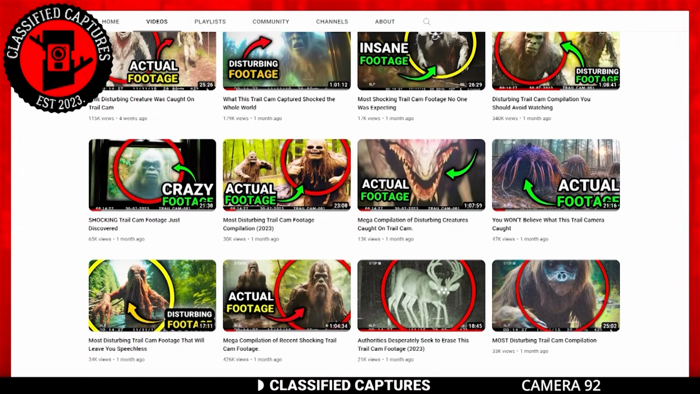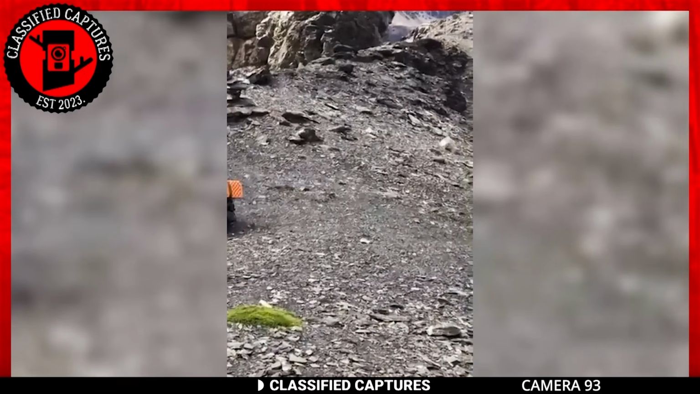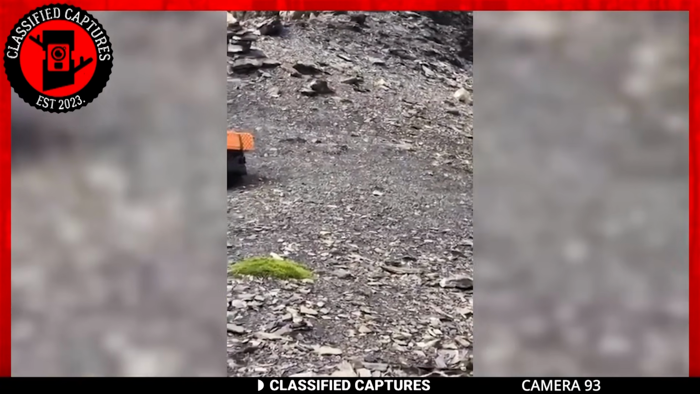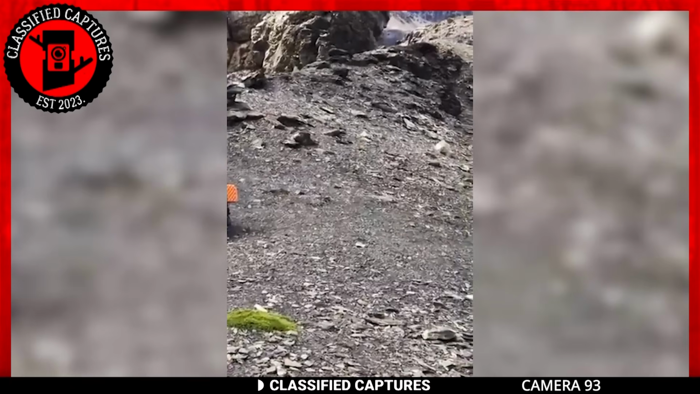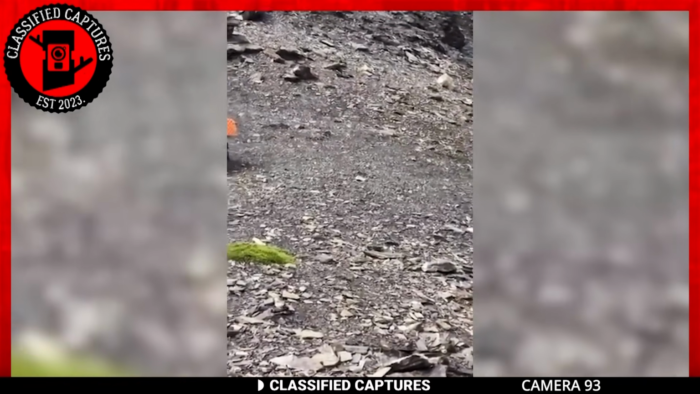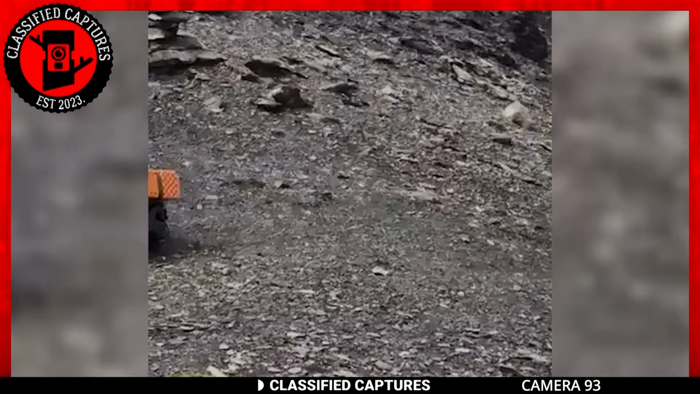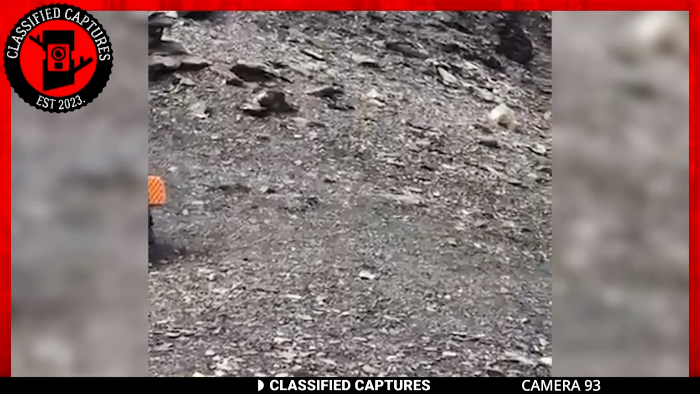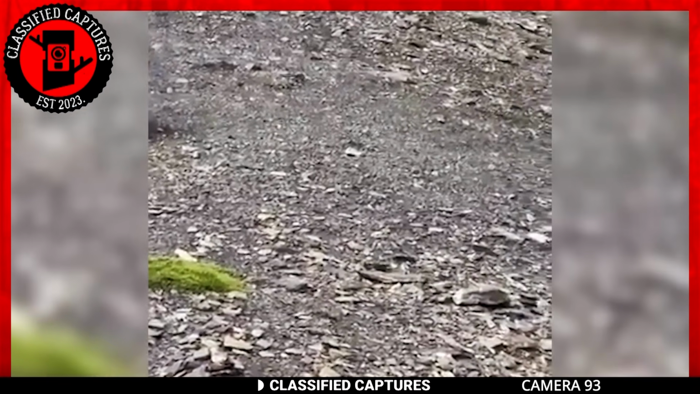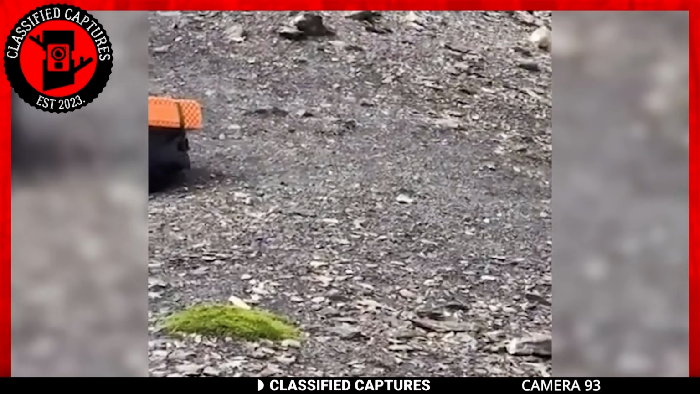Moving back to today's episode, now let's unravel a peculiar sighting that occurred in the vast Canadian mountains. Picture this. A lone hiker surrounded by the breathtaking wilderness stumbles upon an inexplicable scenario. As the hiker's gaze goes down the mountain, a peculiar sight unfolds before them. It's a creature, or at least something that appears to be one.